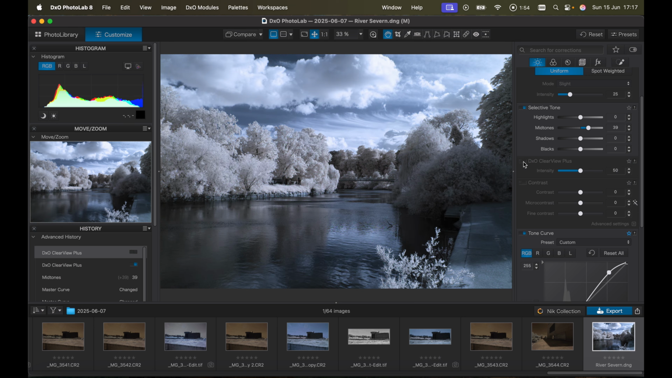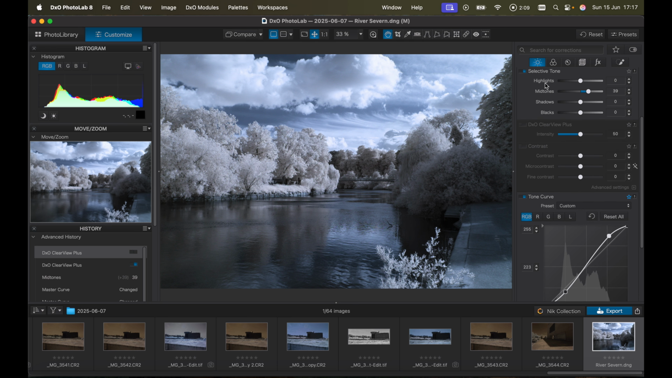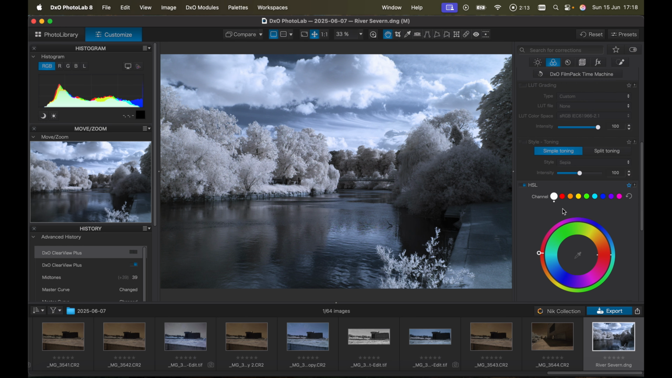Now, the one thing that I would say about this is it can be a little bit confusing because once you've done the color swap, it's not sometimes predictable as to which sliders are going to do which, particularly in the color dialogues here.